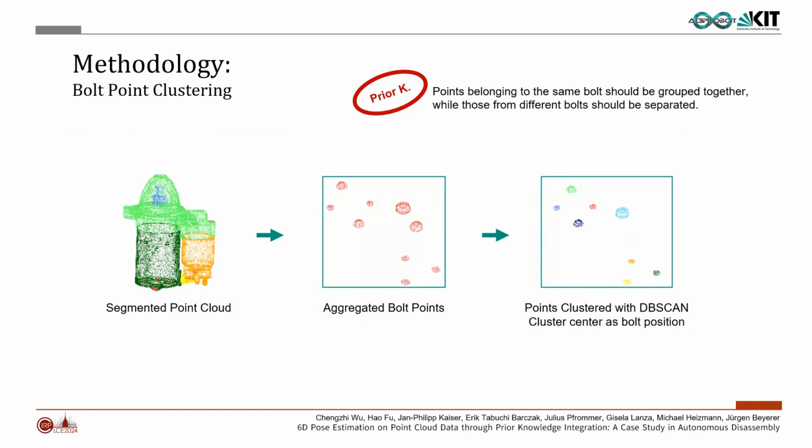We utilize the DBSCAN algorithm to cluster the bolt points into distinct bolt point clouds, with the centers of these bolt point clouds representing the desired 3D positions.